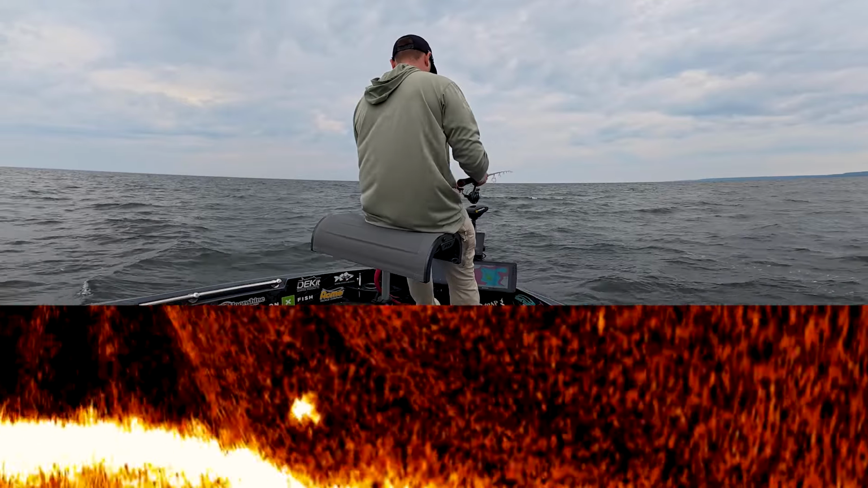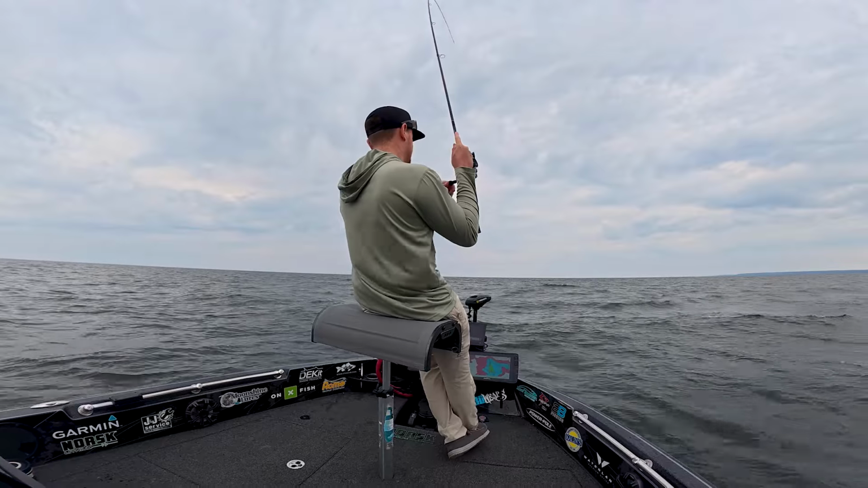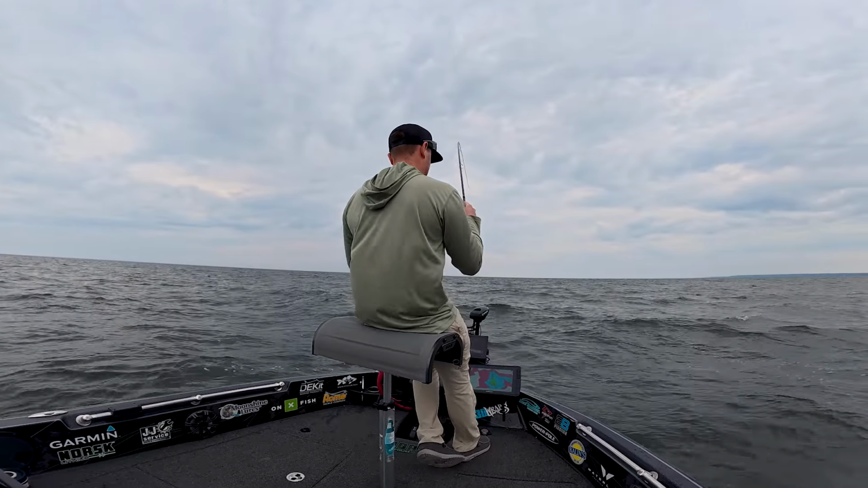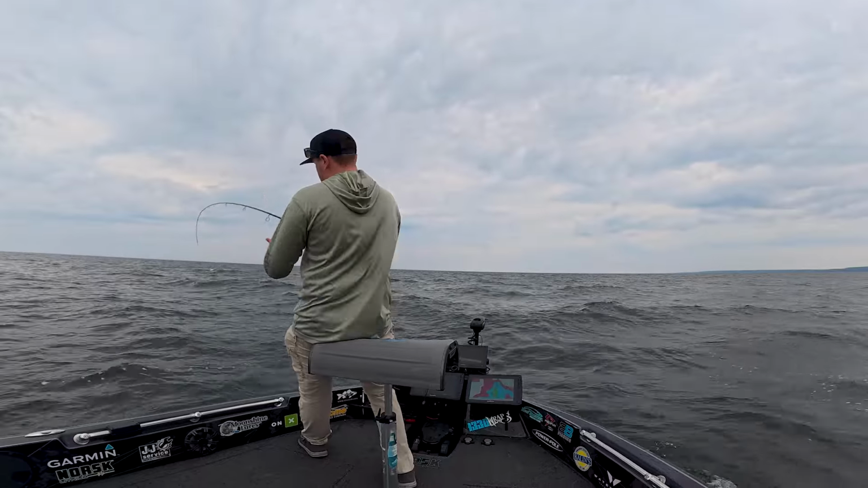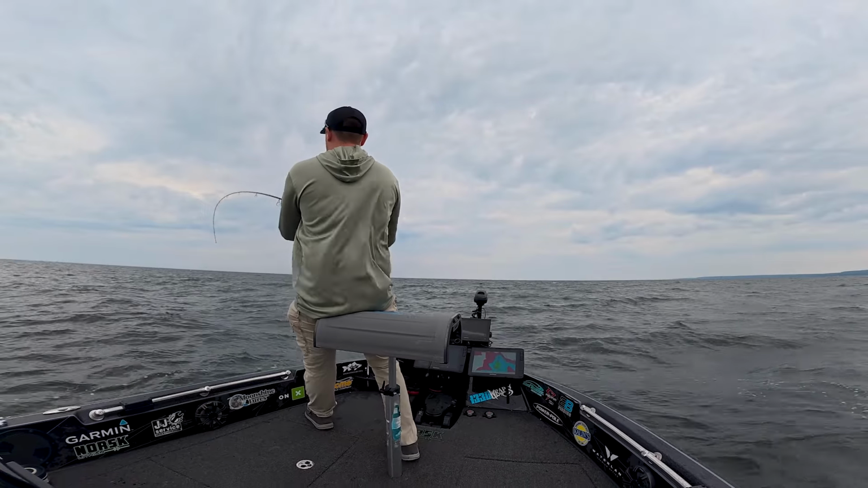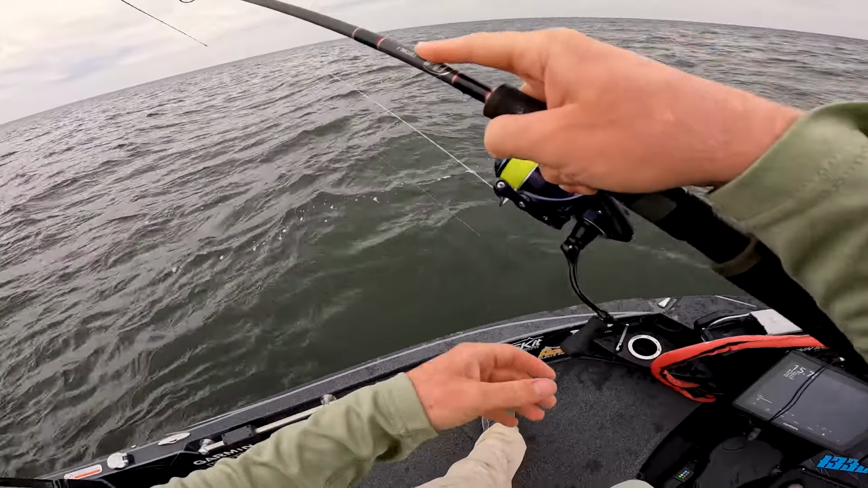Got him. Got him. That was so difficult to do just because of the waves. This is a good fish too. You know, the transducer had come out of the water and I just had to keep opening my bail, giving myself slack. That way I knew that jig was staying in the strike zone.